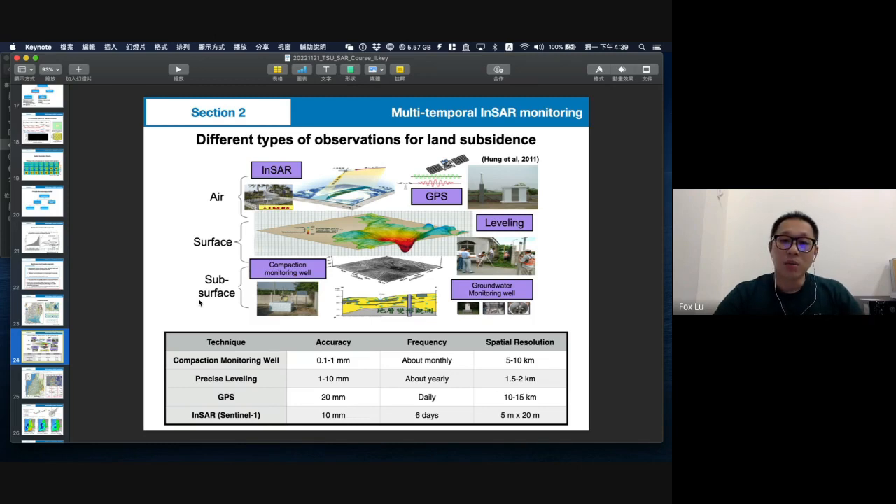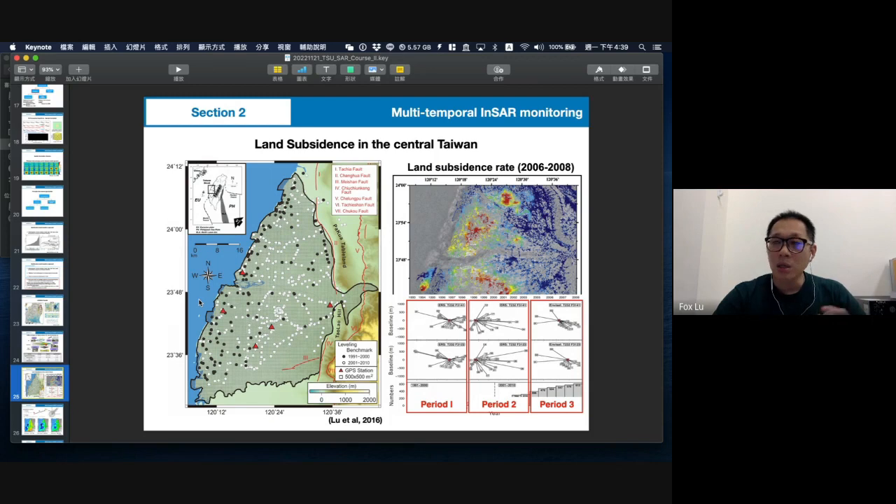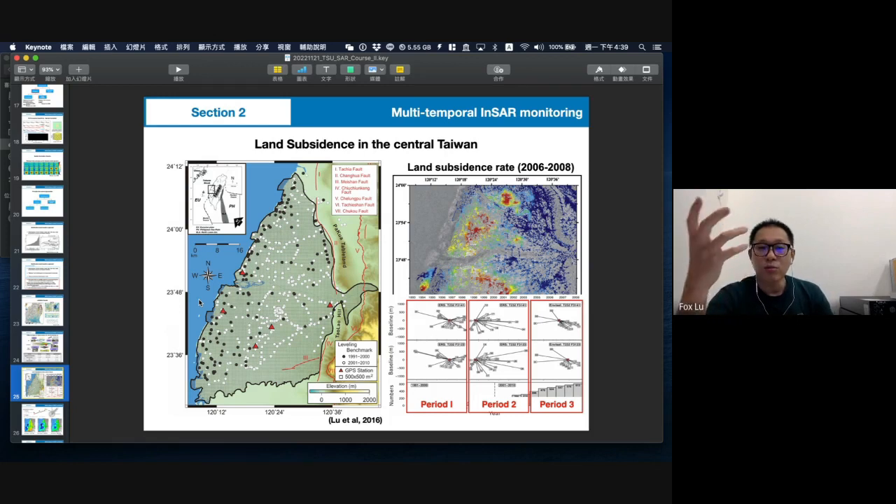Is it possible that we can integrate InSAR data with leveling and other new data? So this is an important question, and we want to use an example to introduce how we merge InSAR data and leveling data.